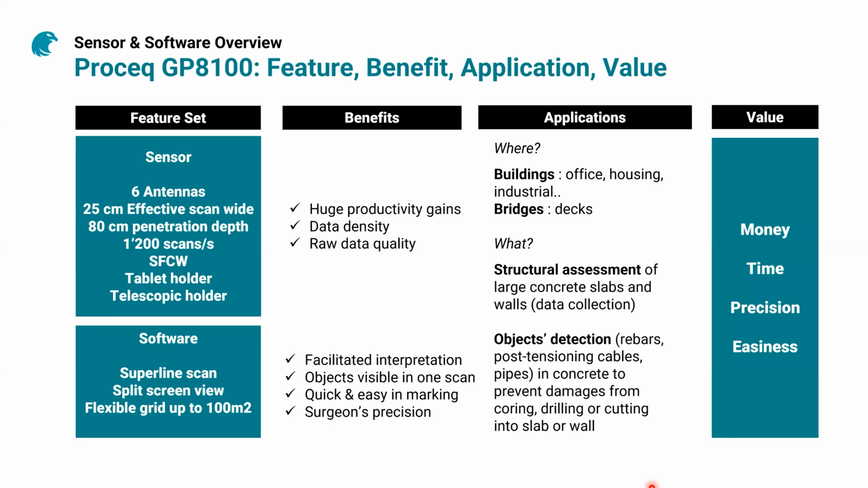In summary, with the sensor Proceq GP 8100 in combination with the GP app software, you have a huge productivity gain, data density never seen before for a handheld GPR device, and exceptional raw data quality. The interpretation again for non-experts becomes very easy. If you're a technician, contractor, or engineer not familiar with GPR technology, you can see the object directly in one scan. An expert can use that properly, for the data density, and post-process the data afterwards.